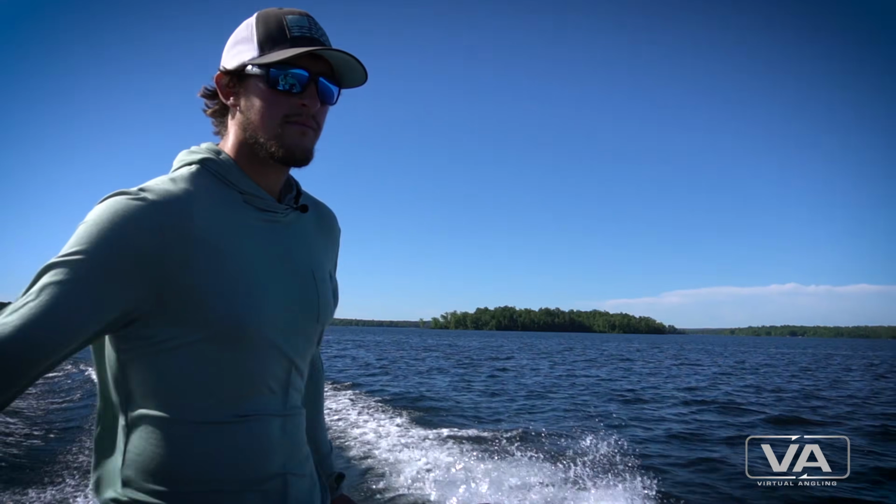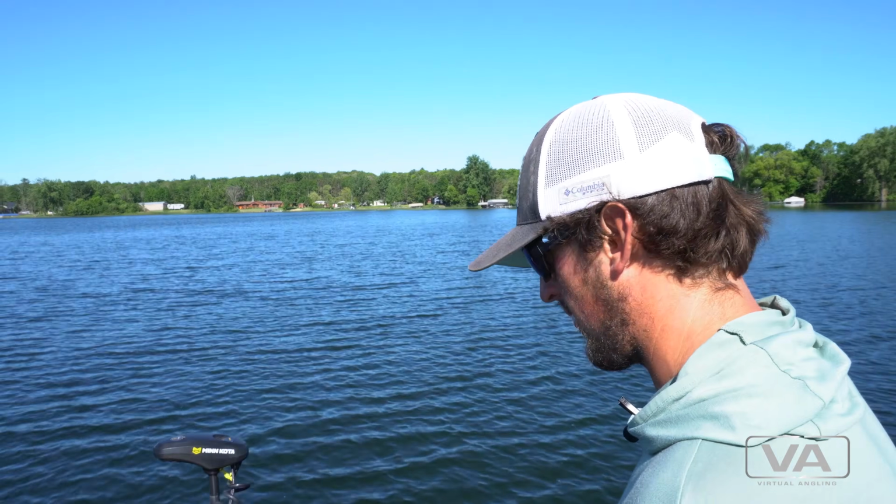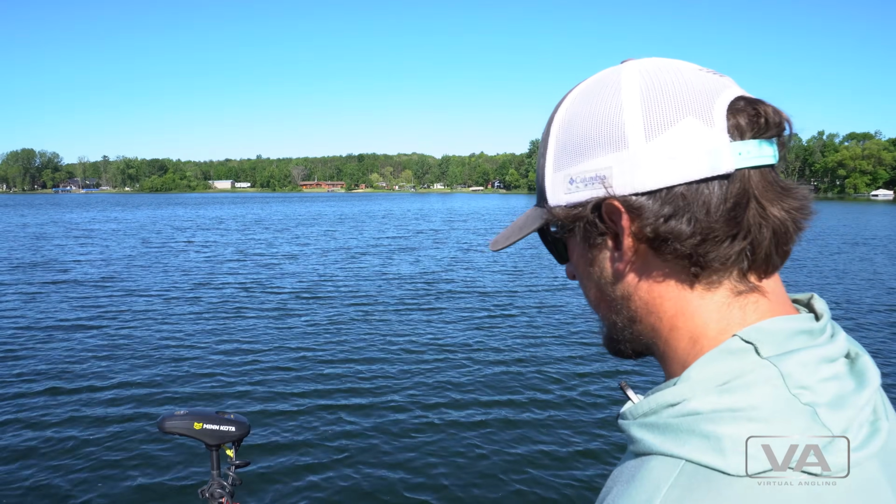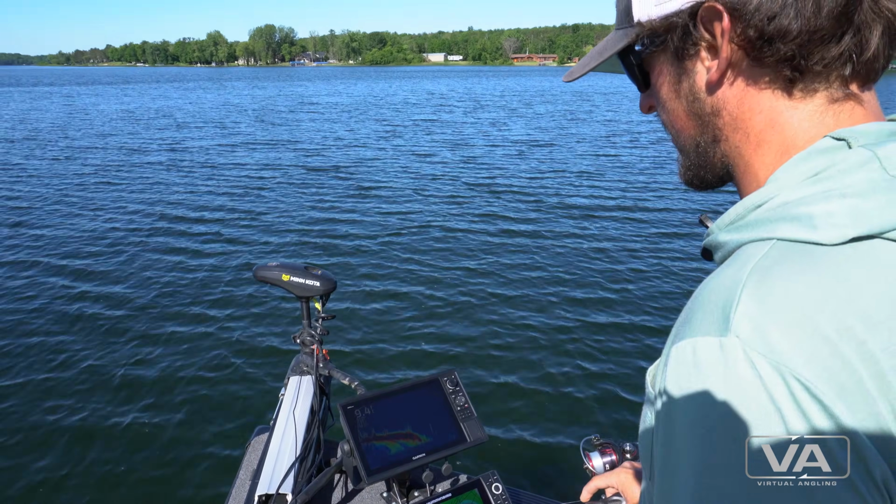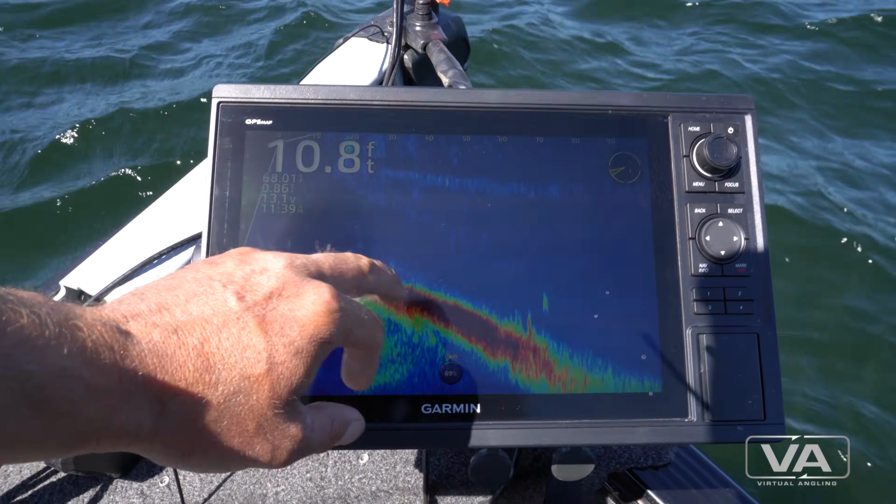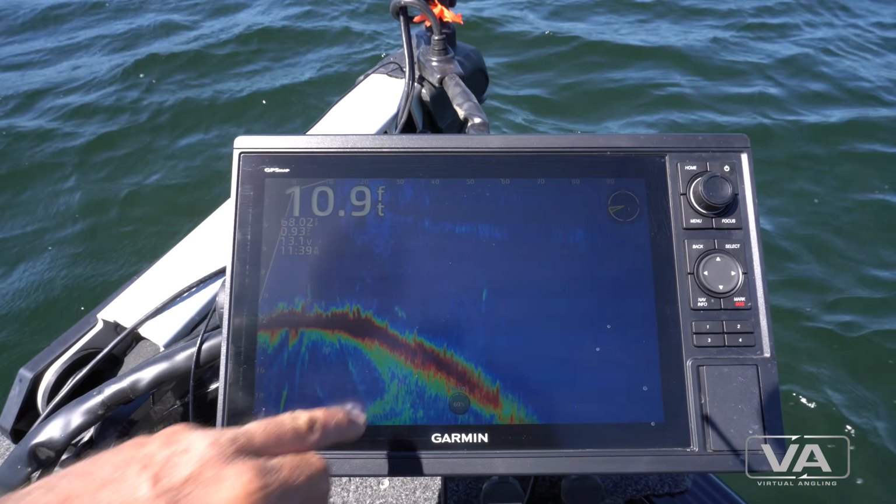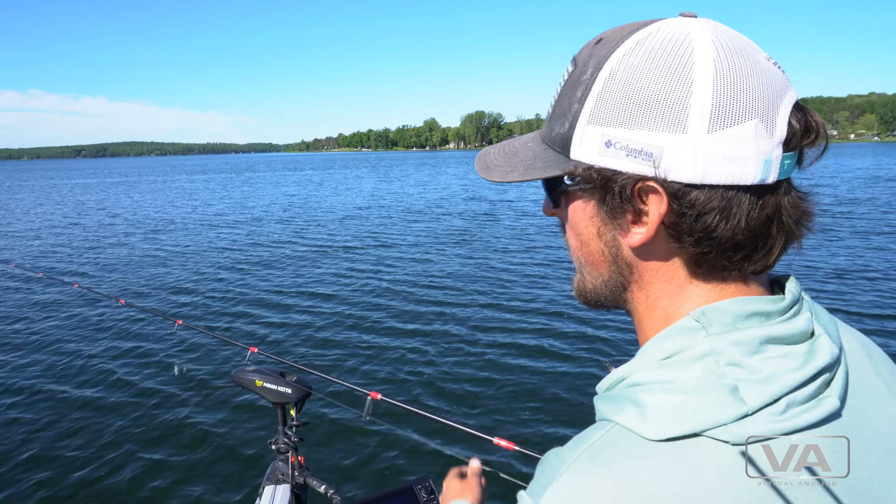So we're seeing big schools right off the edge. A lot of fish right off the edge, some nice ones too. I'll probably cast at these ones, but for the most part, I'm thinking I'm gonna focus the majority of my energy looking up shallower. We've tried a few different things on these deeper fish without too much reaction from them.